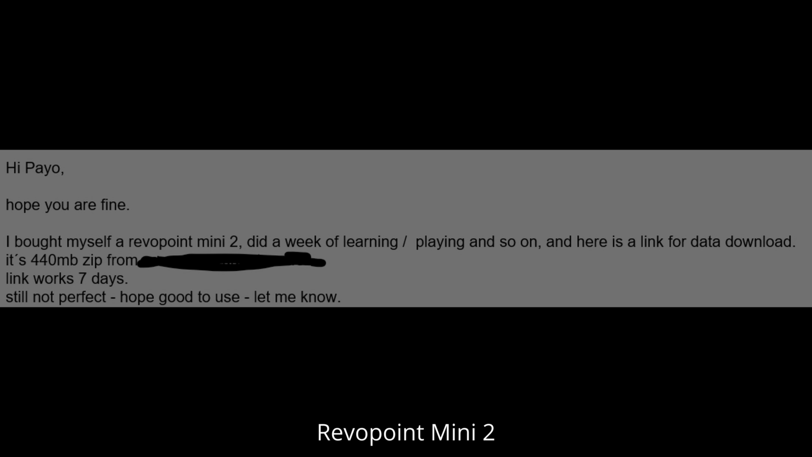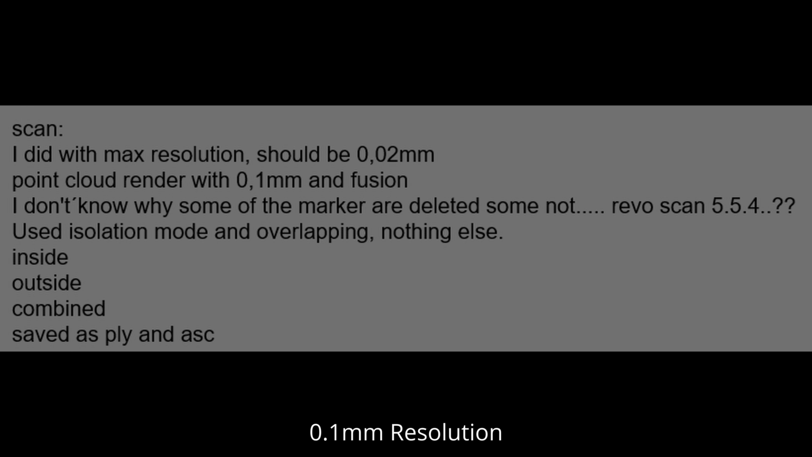So the viewer used a RevoPoint Mini 2 for scanning this part, and he bought it 1 week earlier and learned it. He scanned it with a 0.1mm resolution, and he was using Revo Scan 5.5.4, and there was a bit of a complaint that the markers were not deleted. Okay, let's take a look at the specification of the scanner.